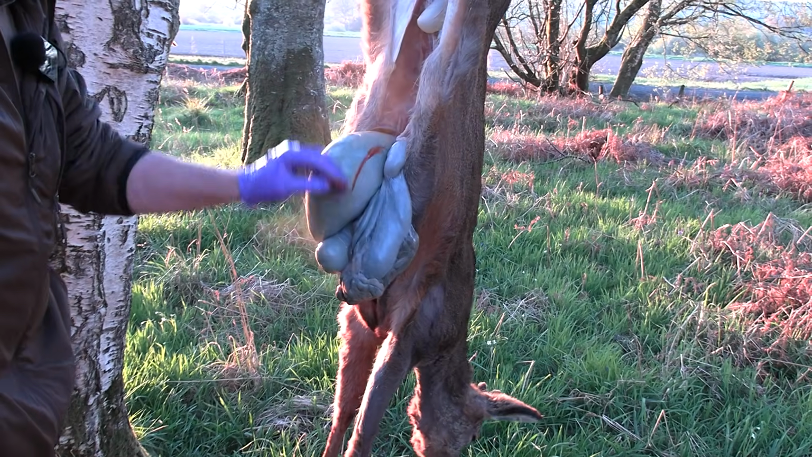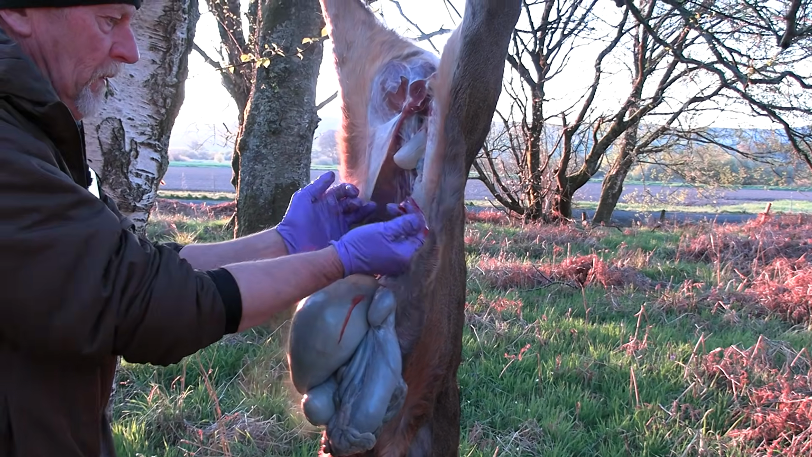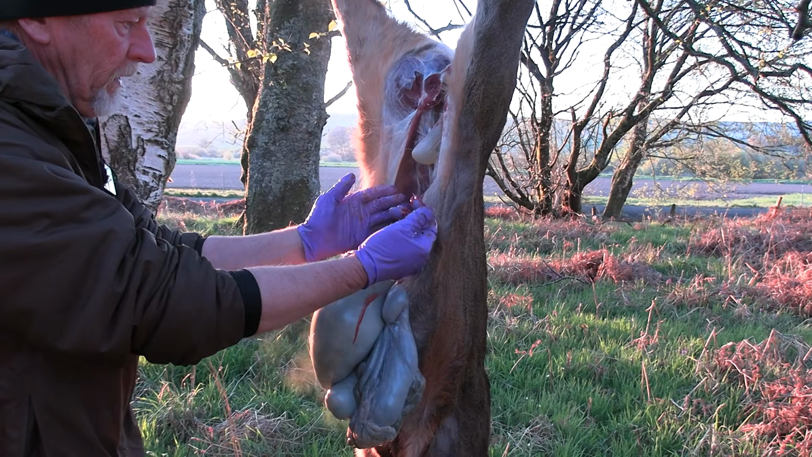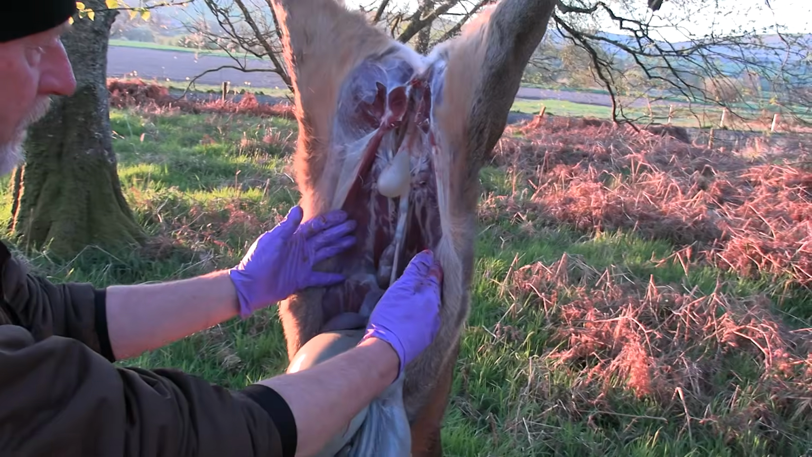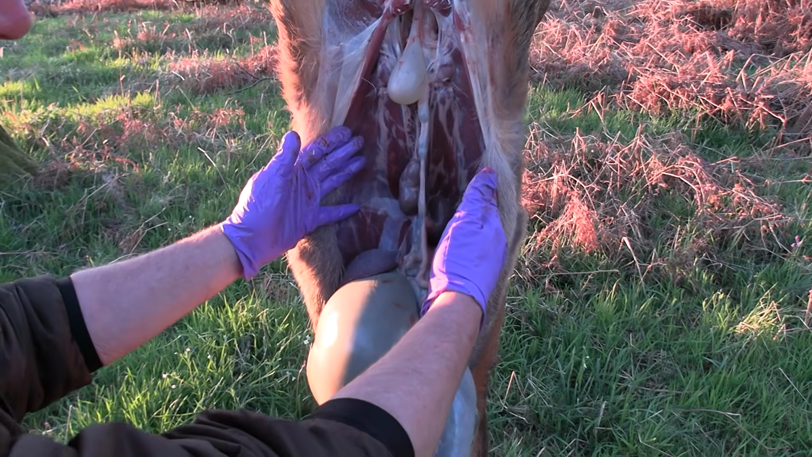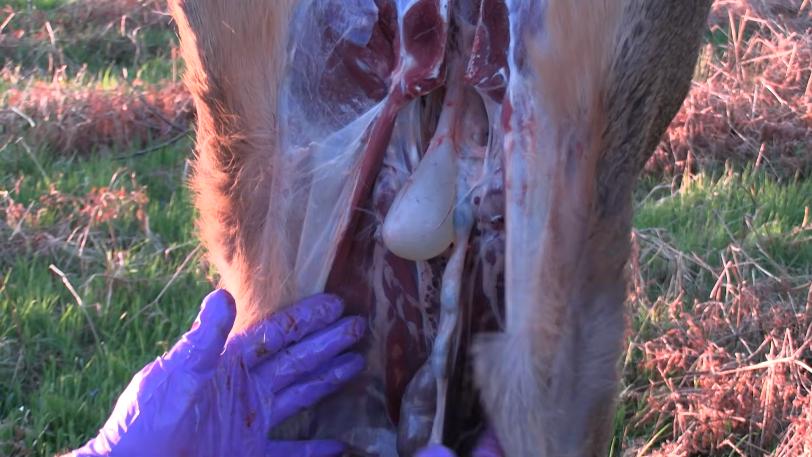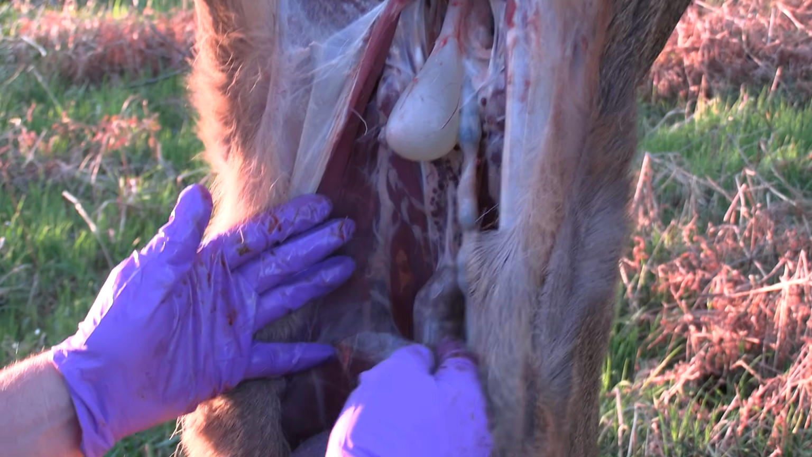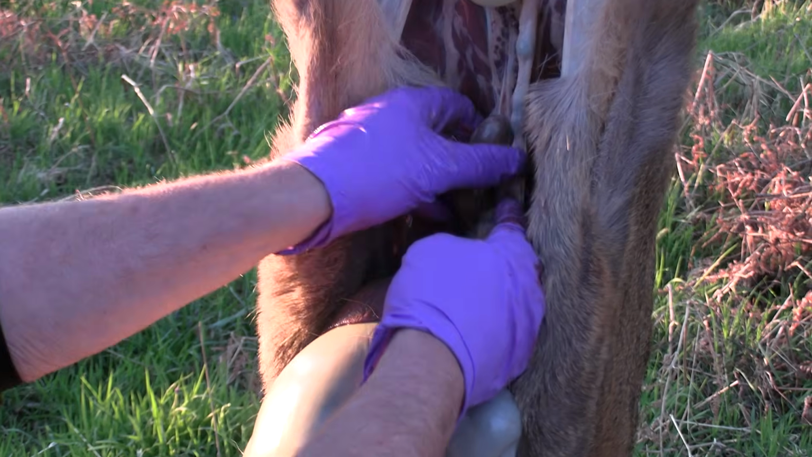Okay, so we start the inspection on a suspended gralloch kind of straight away. So just by opening up the carcass like that, with a lovely clean carcass, you see there's obviously no indication of any ill health on the deer as soon as you look at it. We'll be careful taking the bladder out, but we've got kidneys, not a lot of fat on them, they're coming off for the dog.